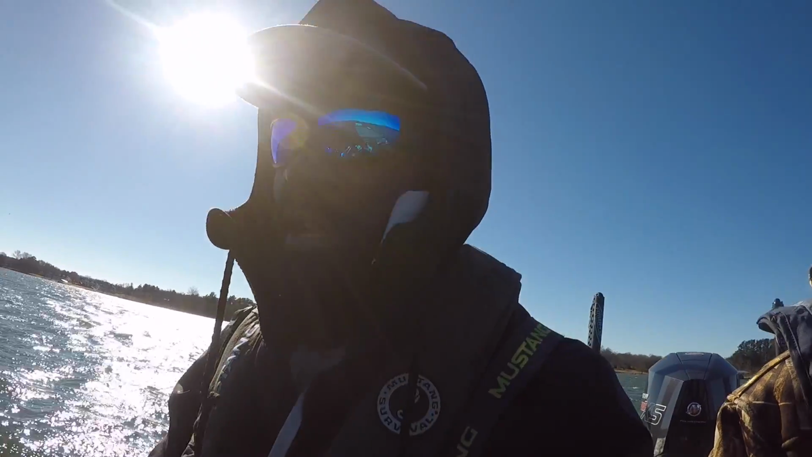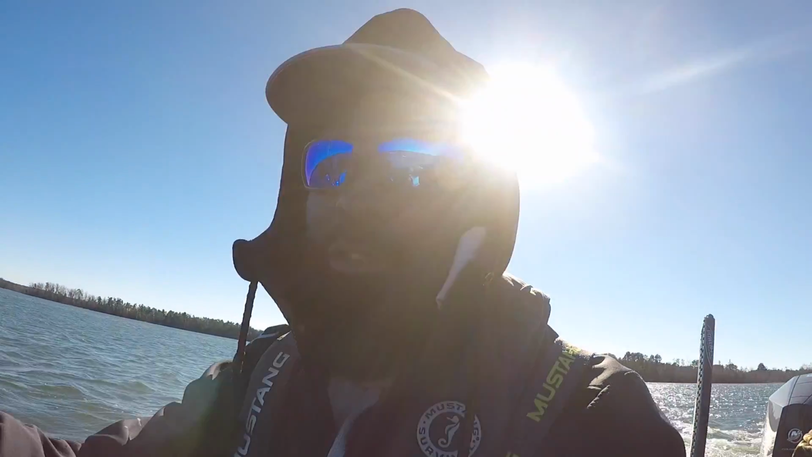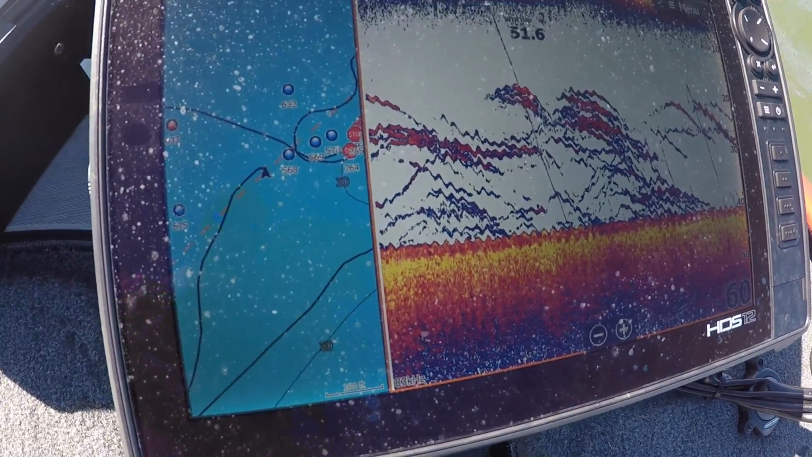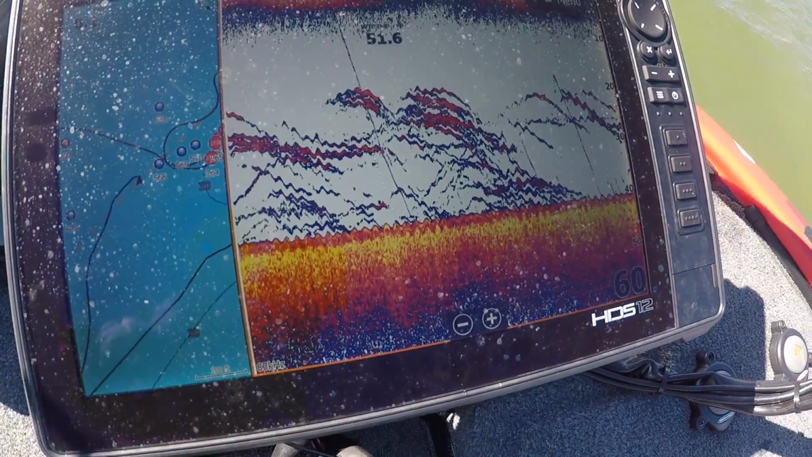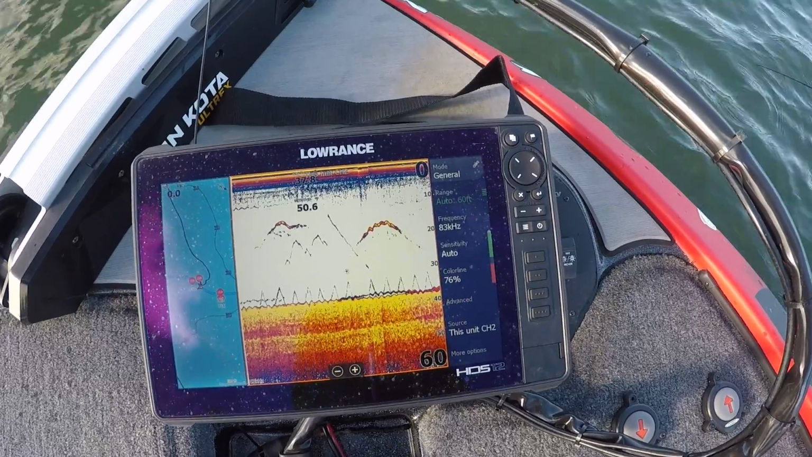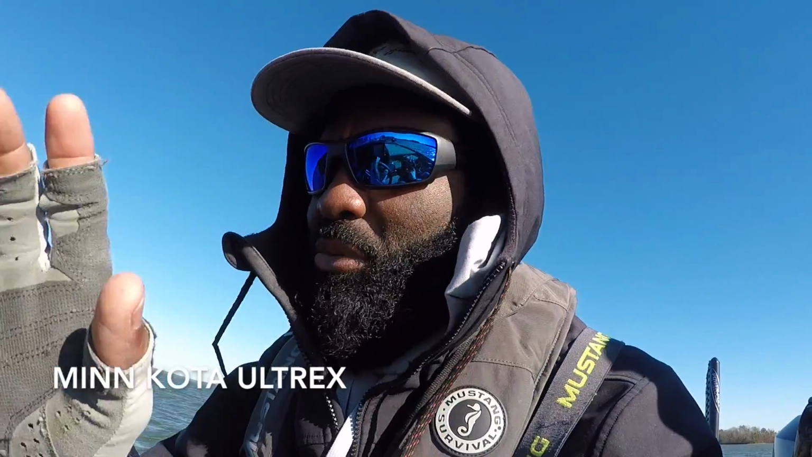Up front, I'm using the same HDS Live 12, and I'm running just the HDI transducer up there. Really high definition. I can see everything I need to see with that unit up front once I find the fish, once we get them located. Other good part about my setup right now is I also have the Fortrix, but it's not going to be on today since it's so windy.